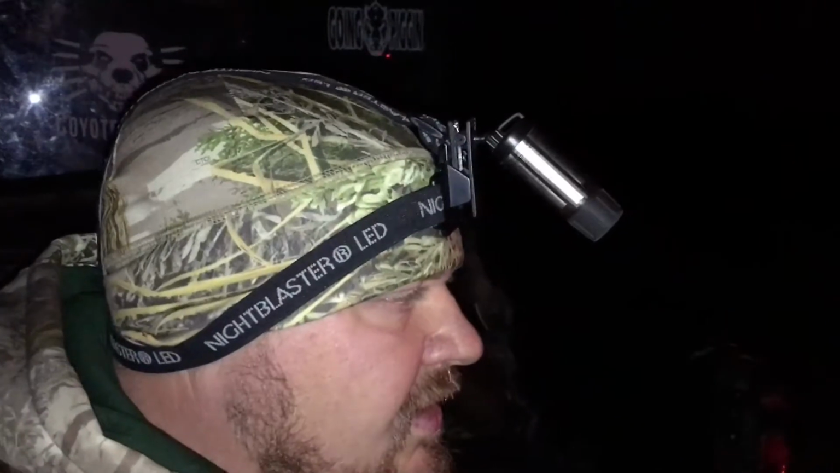Live from the field. It's a three-quarter full moon situation out here, and we've got good cloud cover tonight, so we're gonna get out and try it. Took the Ranger back to this field. It's been nice and dry, so we can cut down on some of the walking. Just getting geared up, getting ready to go out.